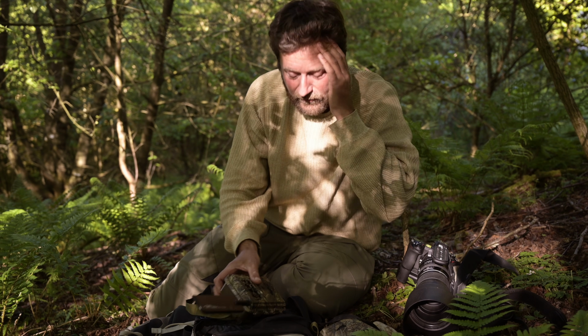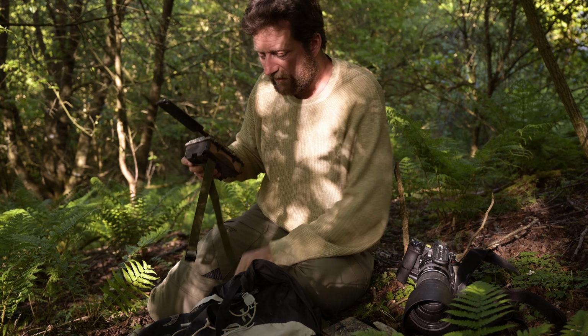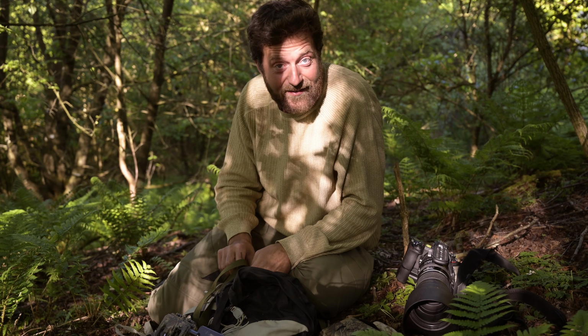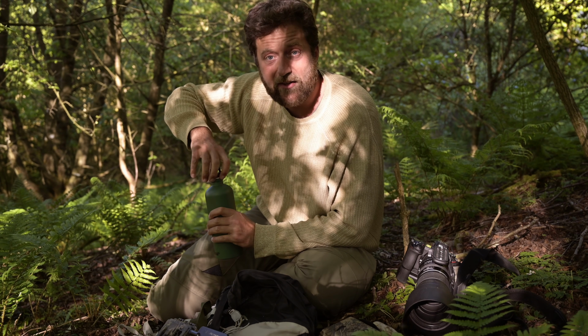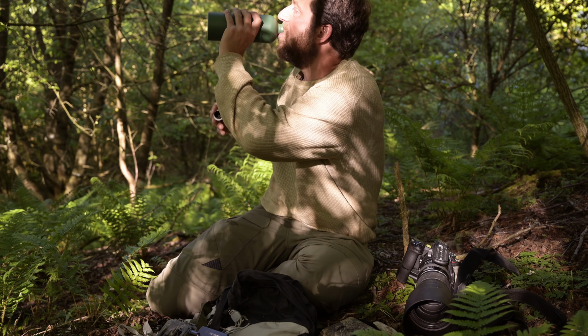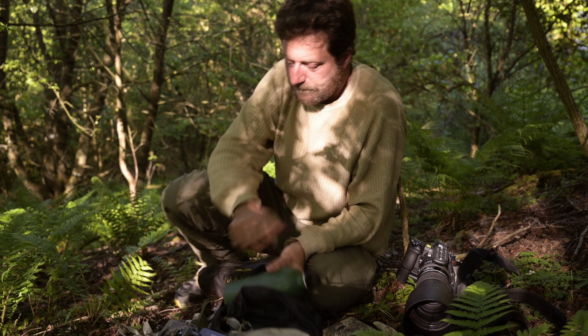But now let's take this camera, leave the stuff here, maybe have a sip of water, and then go to a tree I have found here in the little forest, which I think is a perfect example of the different challenges there can be when setting up a game camera. Yeah, let's go.